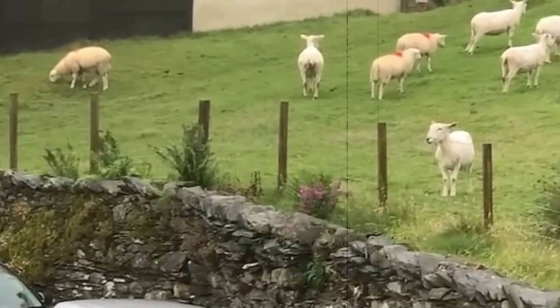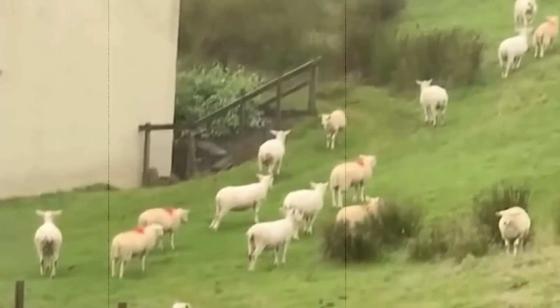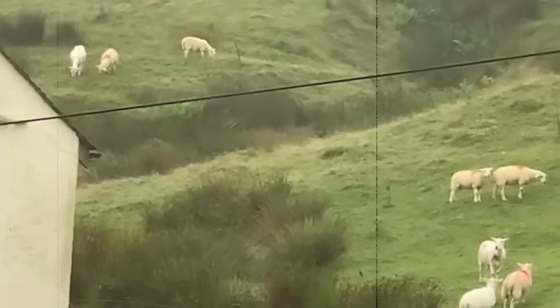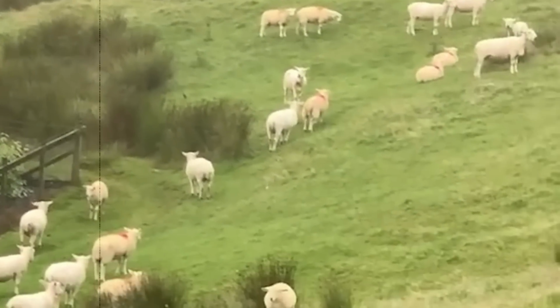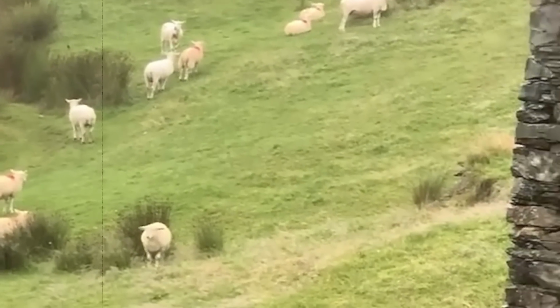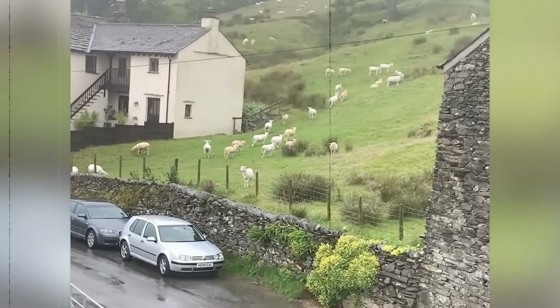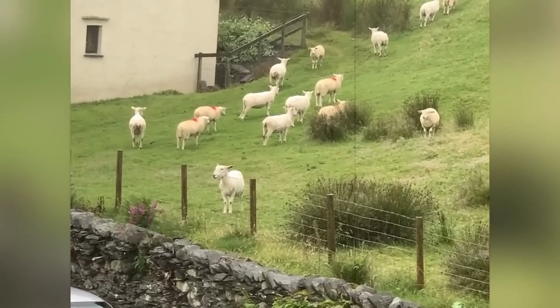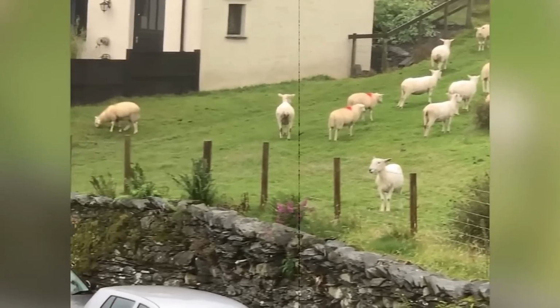Not even one of them was seen moving. They just stood there, like someone took life out of them. The man was shocked to see what was happening, and so he saved the moment on his camera. The clip is 34 seconds long, and all that time, the sheep remained as still as they could.